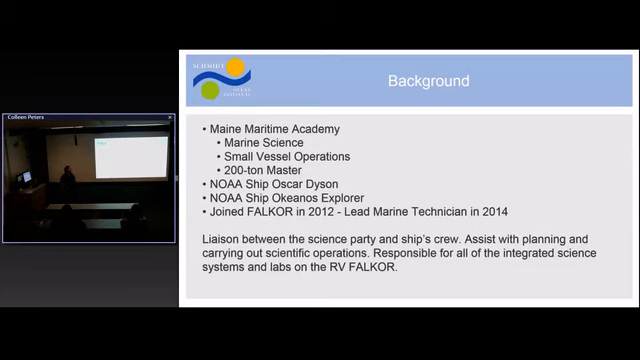But my responsibilities on board involve cruise planning, so finding out what the scientists want to do when they come on board, making sure that any equipment they want to bring, we can integrate it, make sure it works, and then maintaining all of the science equipment we have on the ship, and, if the case may be, training the science party how to operate that equipment or process the data. We take scientists on board from all over the world, and they come with a wide variety of experience and skill running whatever kinds of equipment we may be using during the cruise.